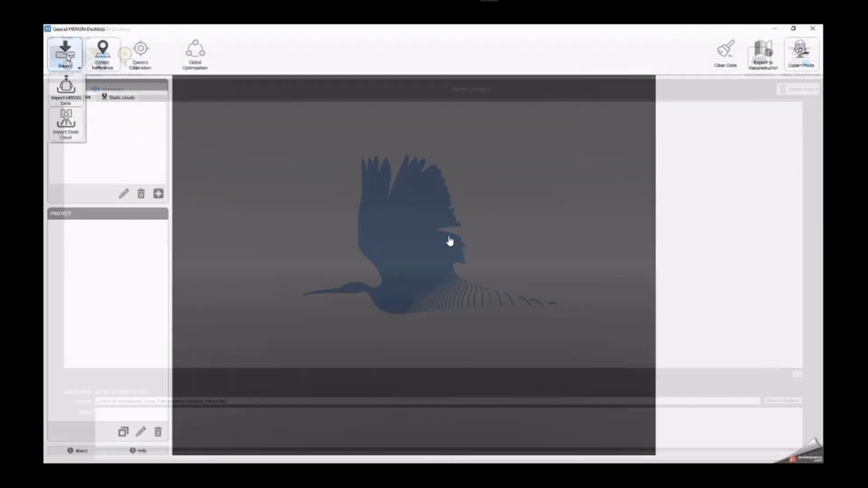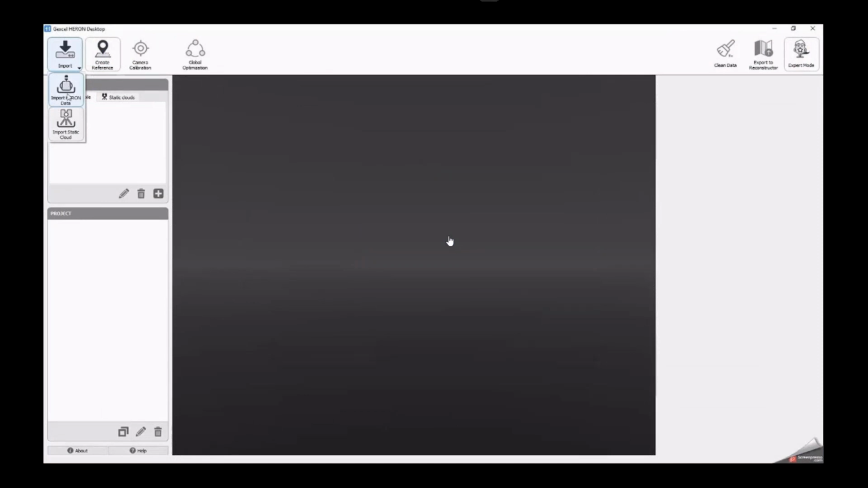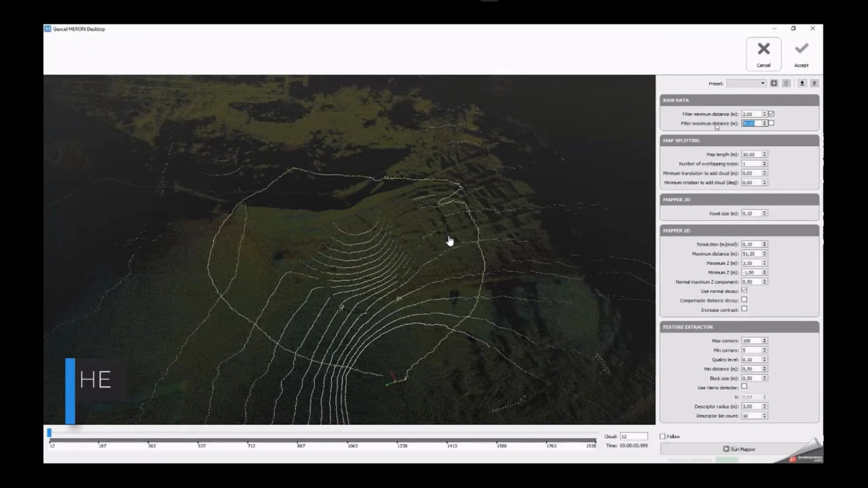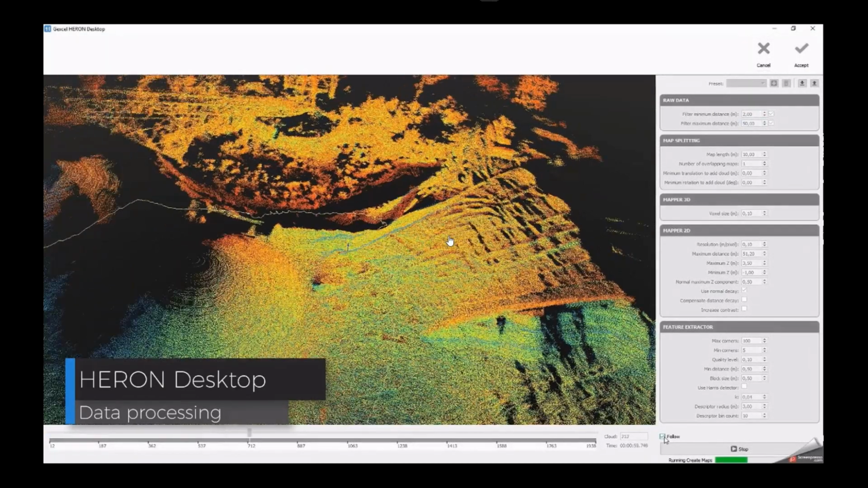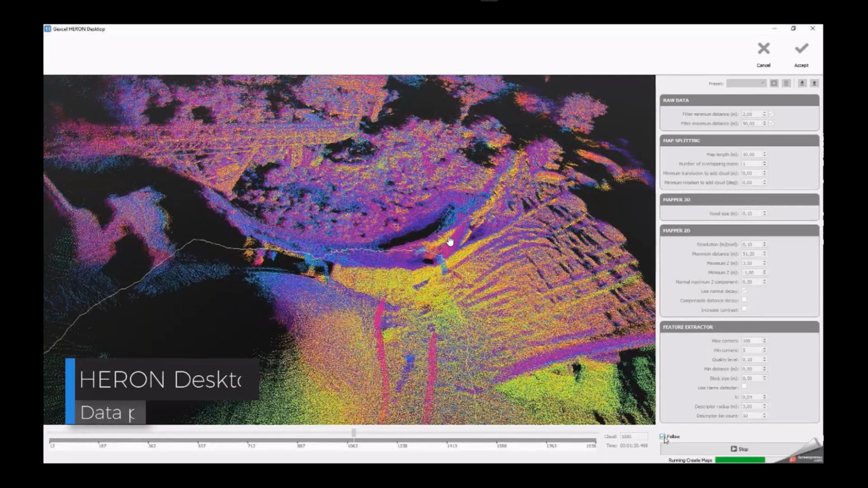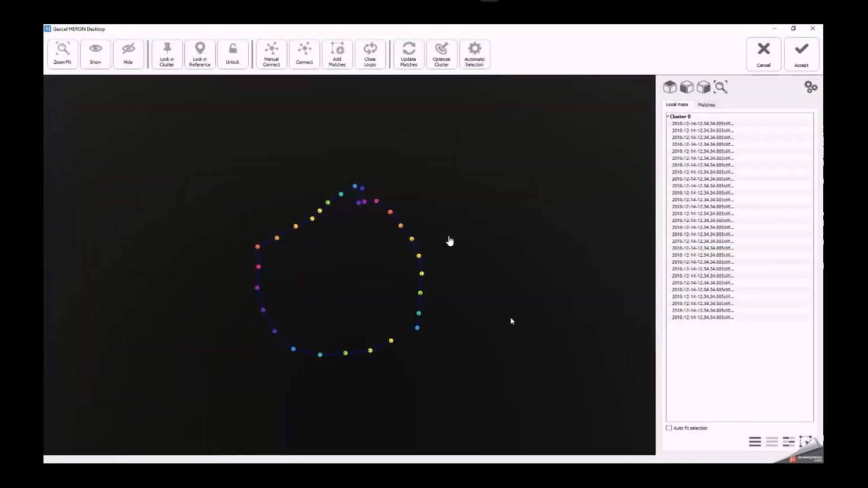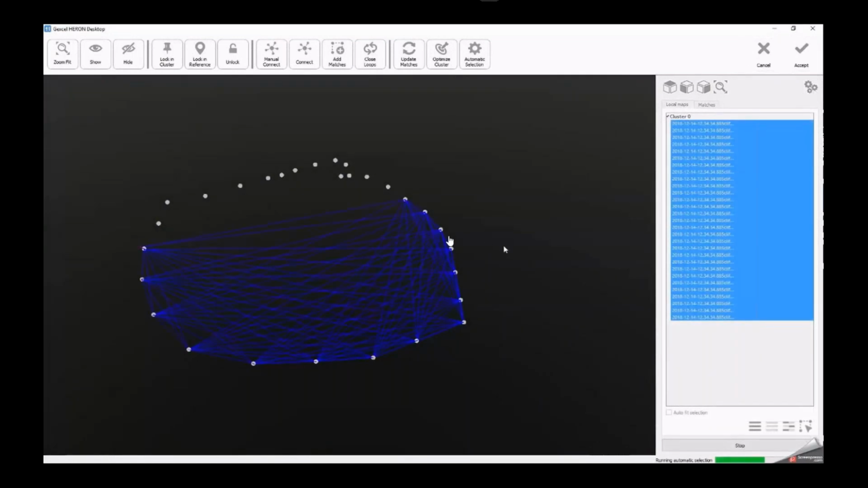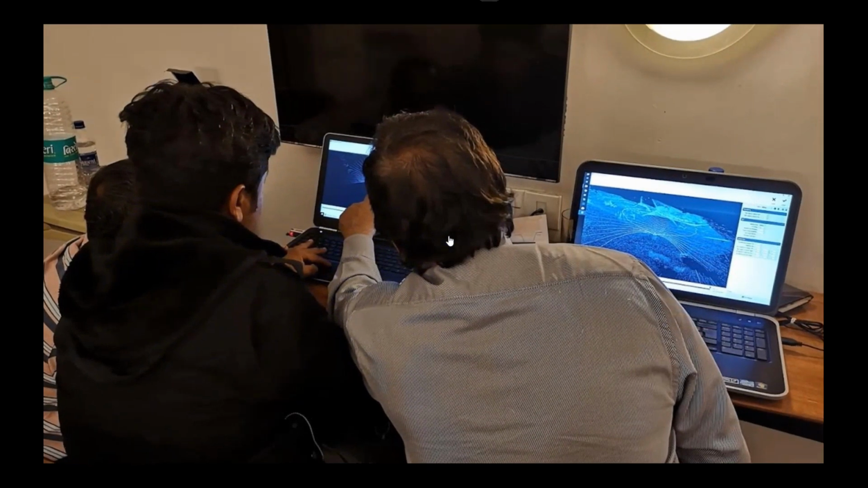Thanks to its versatility, HERON can be used handheld or mounted on a vehicle. This solution is comfortably portable and ready to be used once switched on, with no need to waste time on time-consuming initialization or calibration procedures. HERON acquires data continuously with a maximum range of 100 meters.